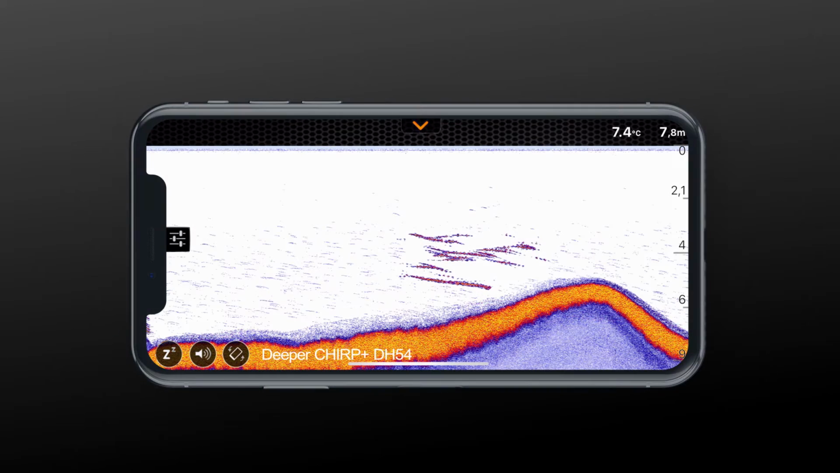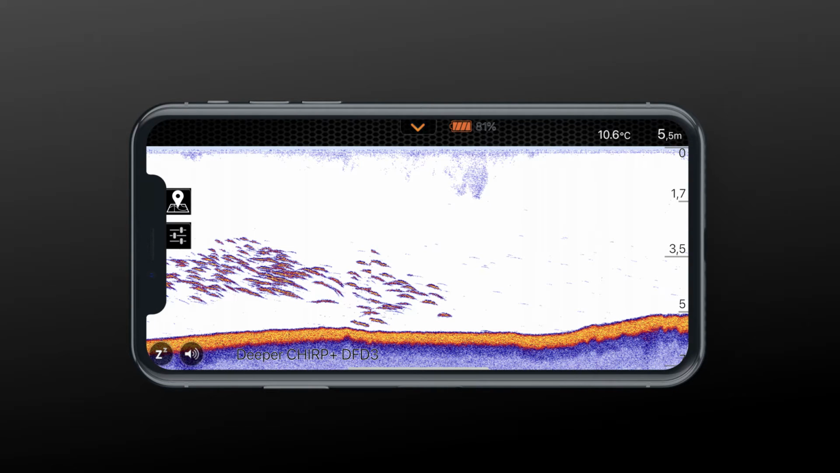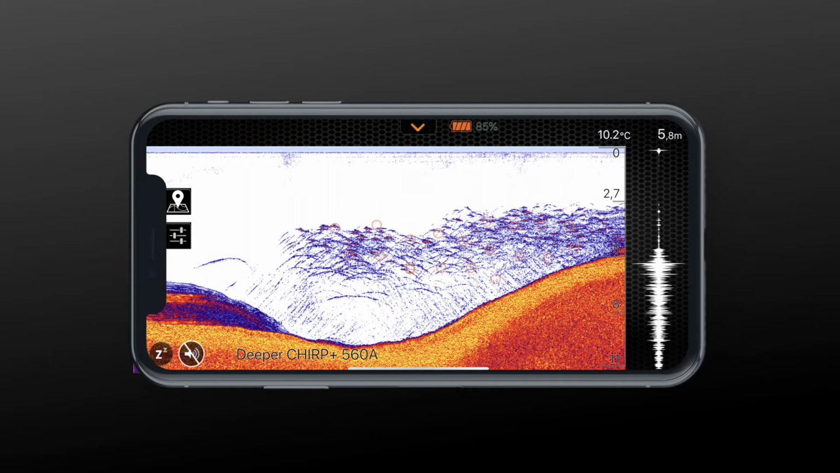Hard bottoms will show a strong second return, while soft bottoms will show a very weak one, or none at all. Fish are represented as distinct arches. The thicker the arch, the bigger the fish. The arch length indicates how fast the fish moves underneath the sonar beam. The arch length does not indicate the size of the fish. Schools of fish are displayed as a cloud of purple or red dots.